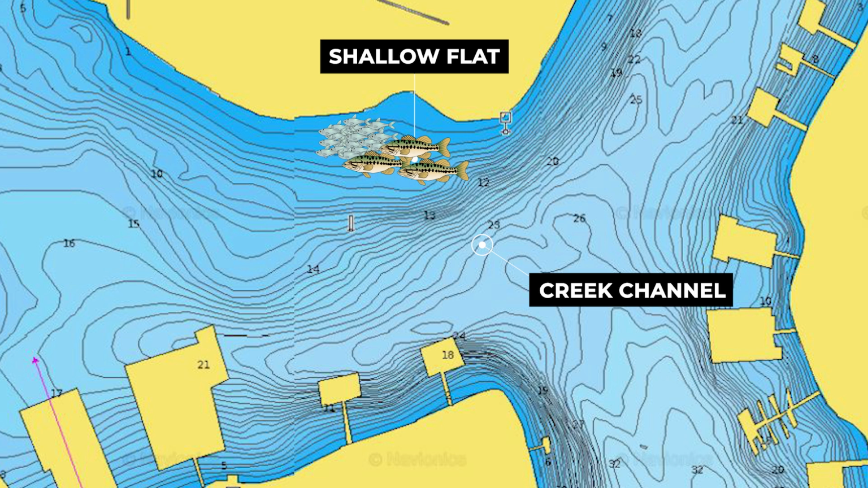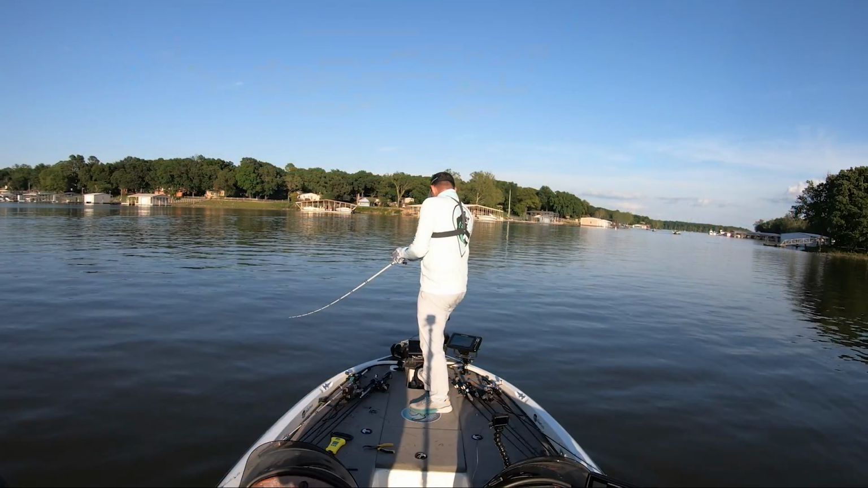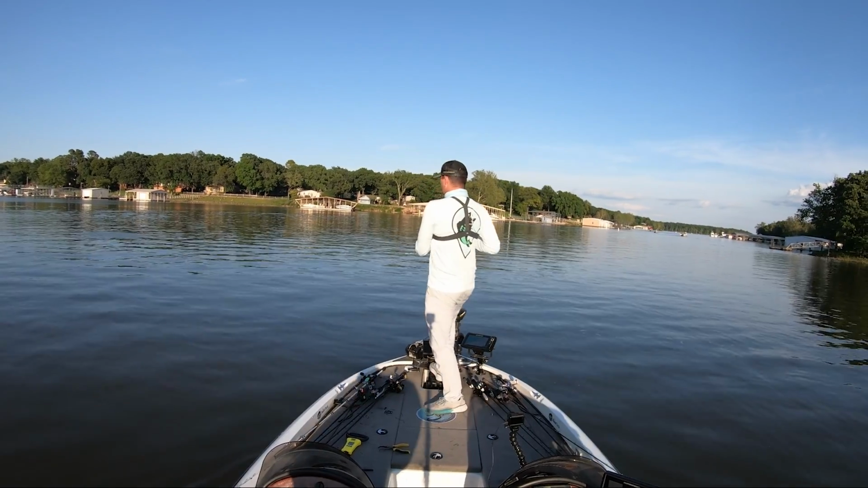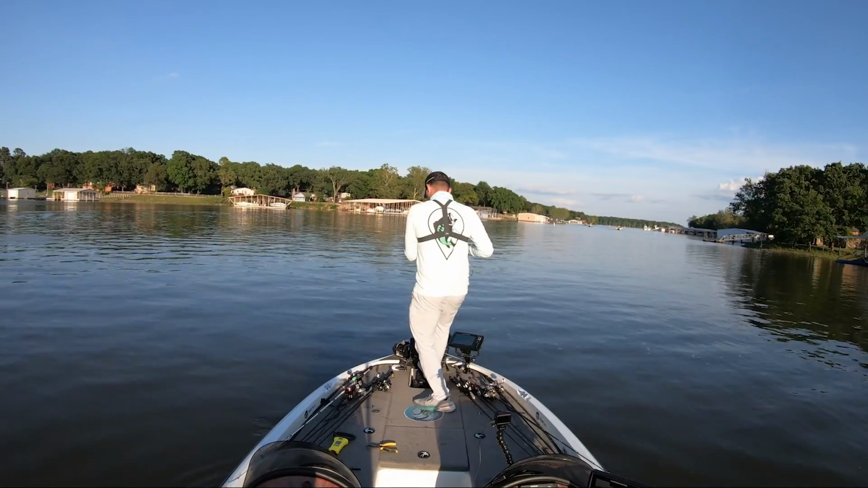But for whatever reason, these fish are just chasing shad on this flat. There's nothing going on other than the shad being up here. So I'm just gonna try to stay with them and follow them because I mean, they're busting like that. Got him, here we go.